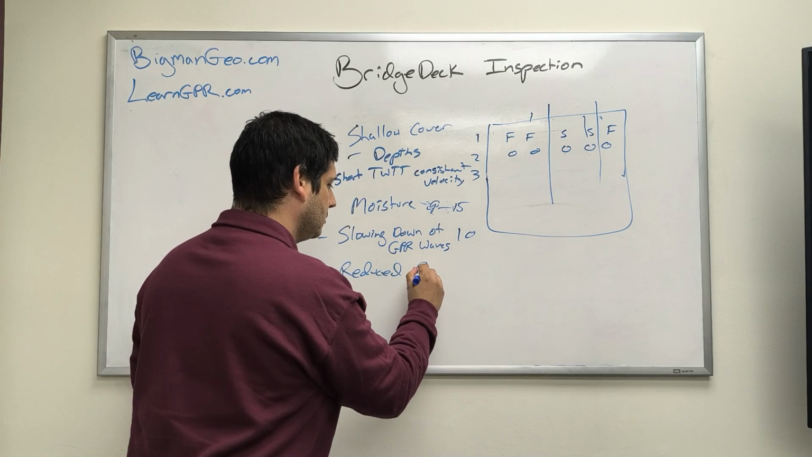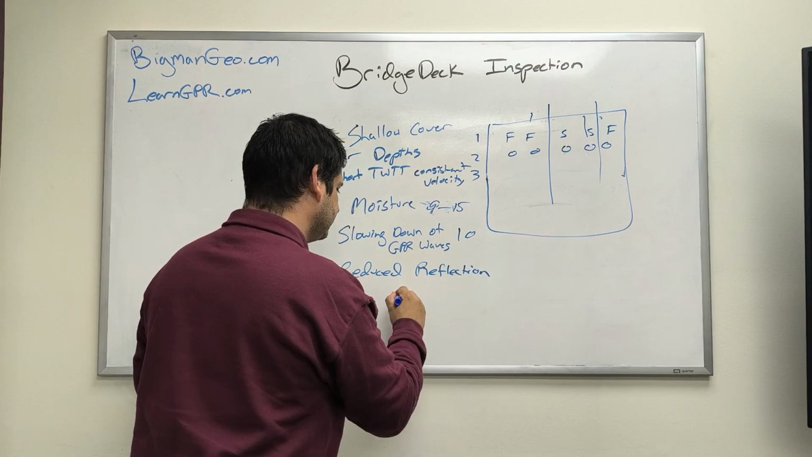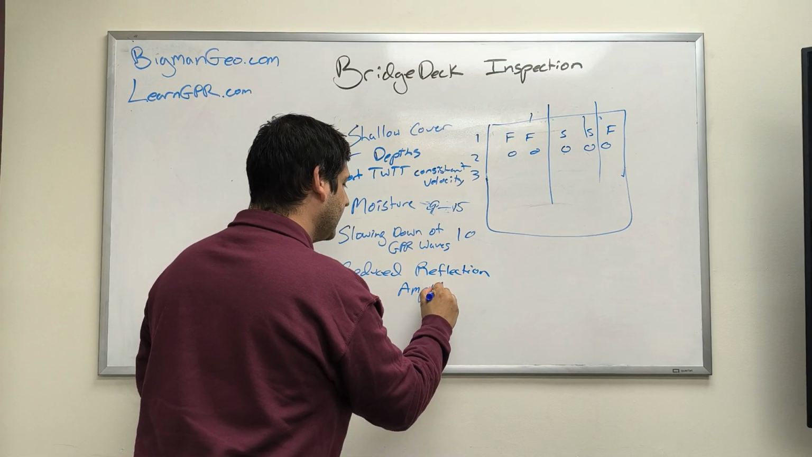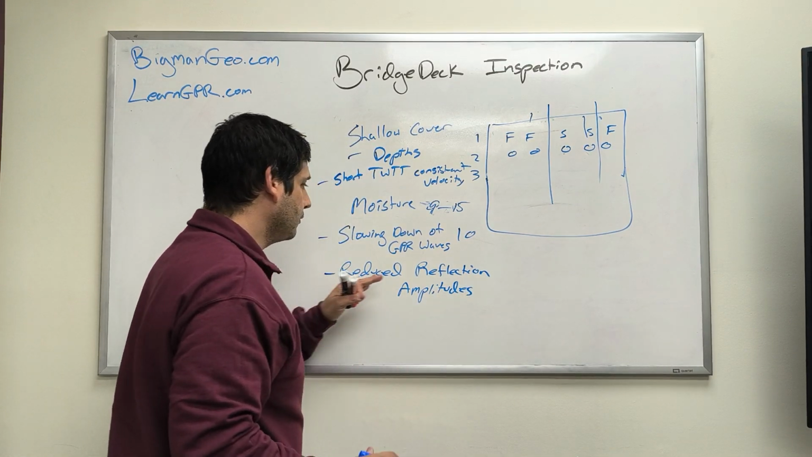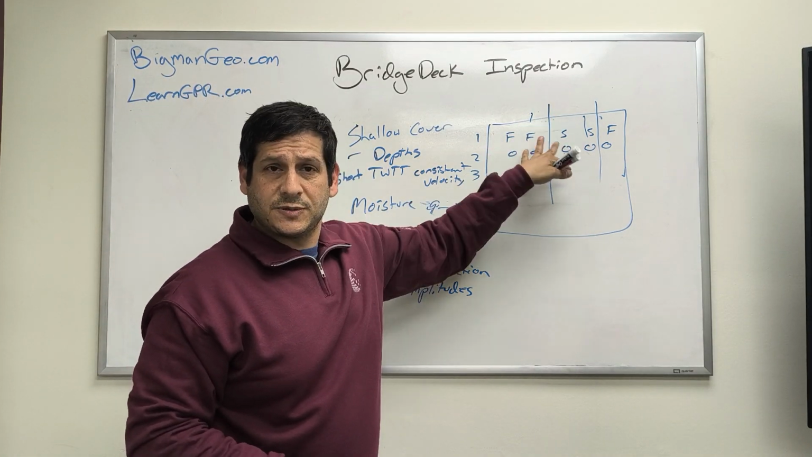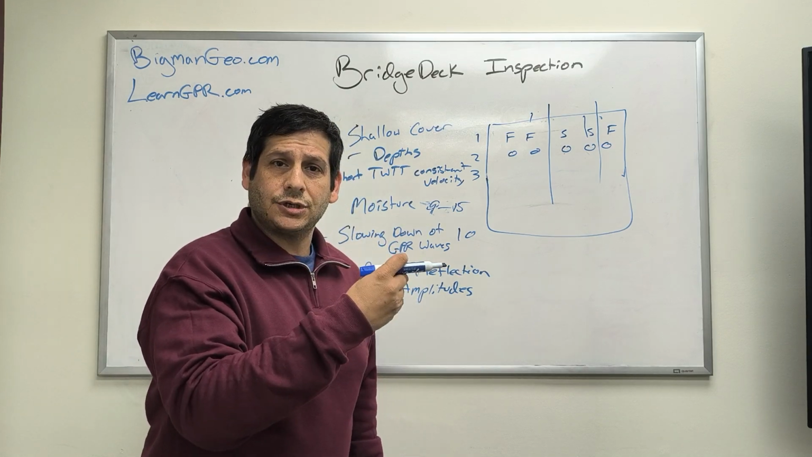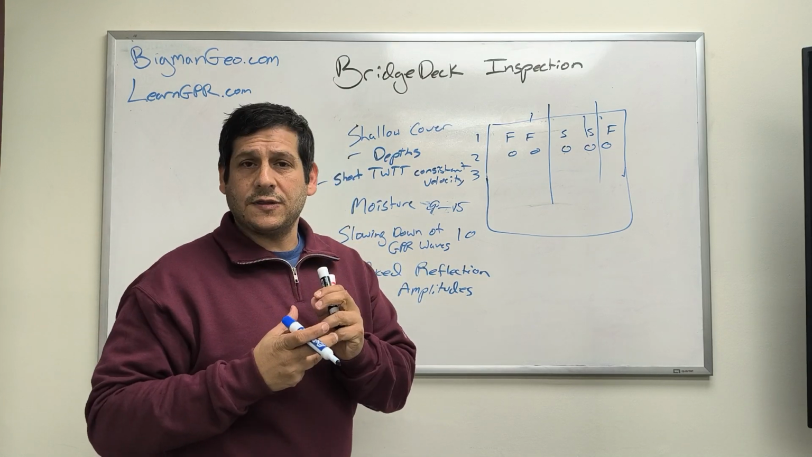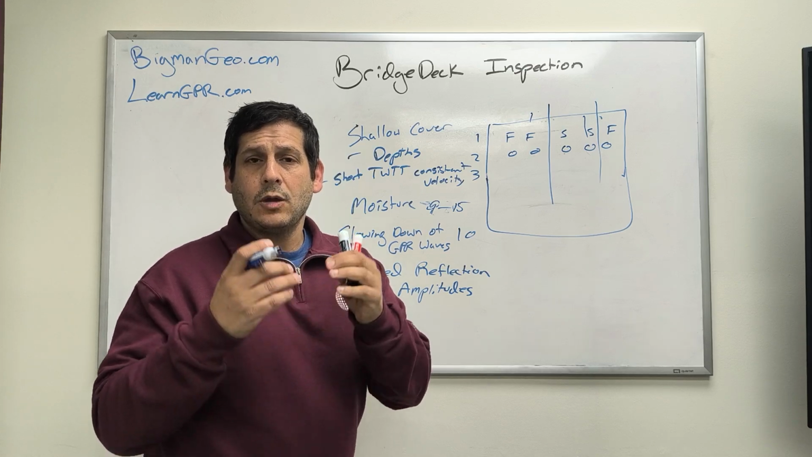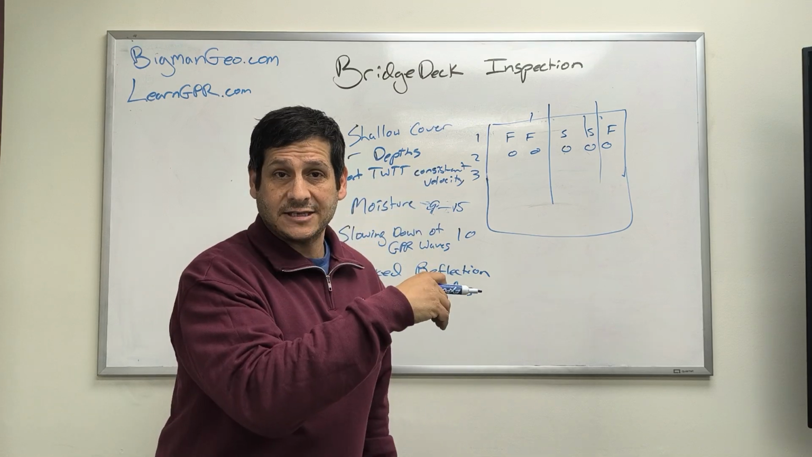Reduced reflection amplitudes. So what does that mean? If there's more moisture in a specific part of the bridge deck, the active moisture mixing with the concrete material will actually deplete the GPR signal faster.